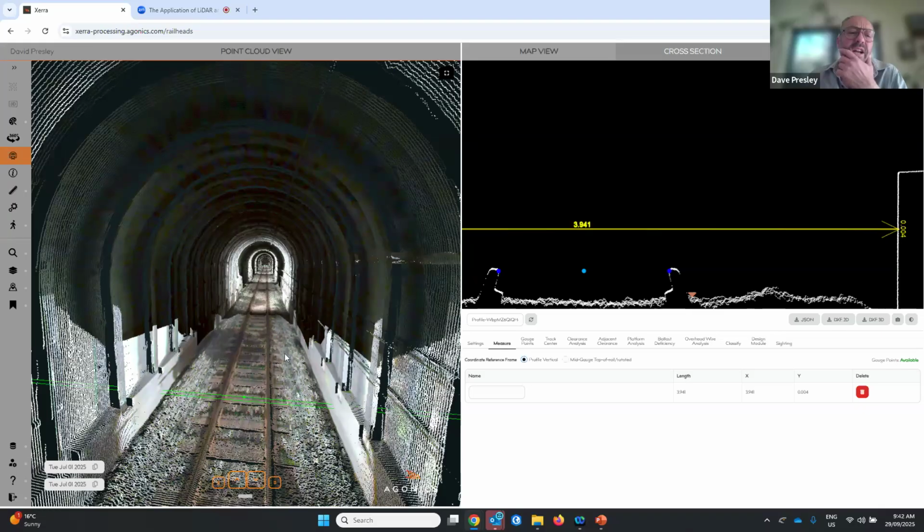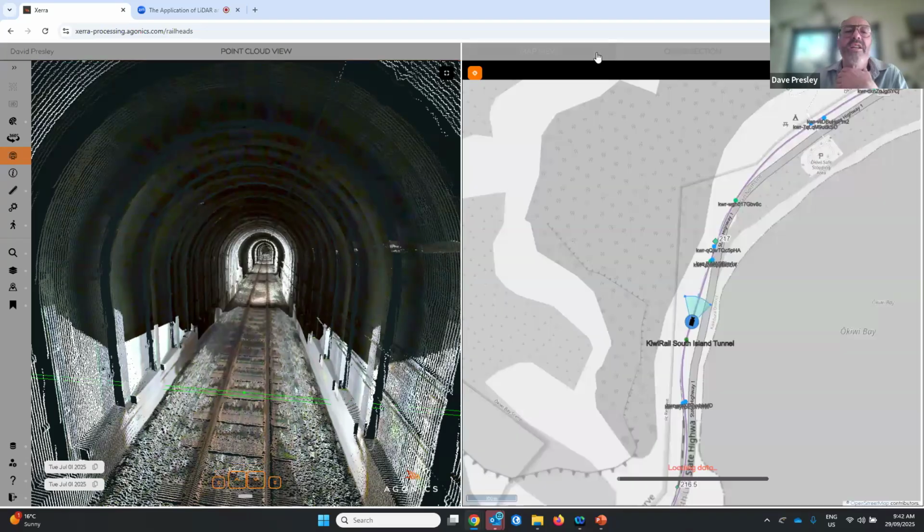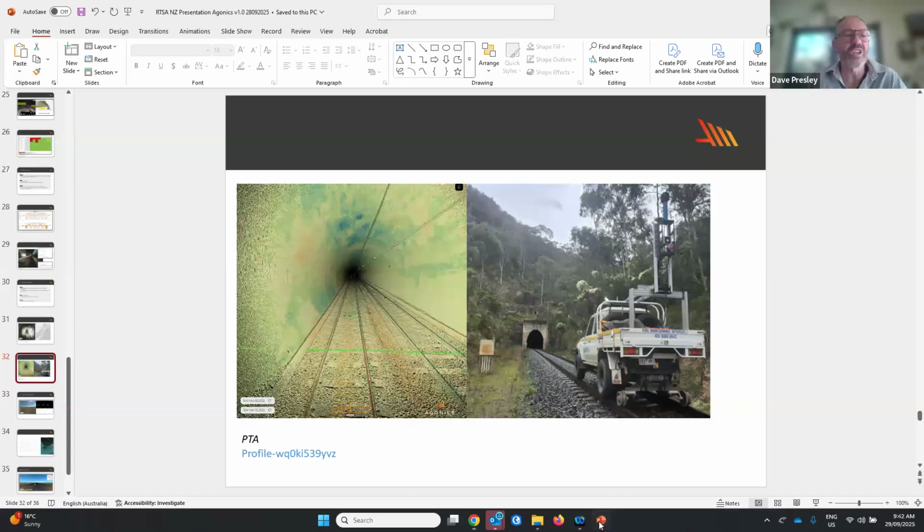In tunnels, there's been a lot of work recently retrofitting services through tunnels, for example, to install leaky feeder cables. So a project in Western Australia completed recently was to retrofit leaky feeder cables through the Subiaco tunnels under Perth.